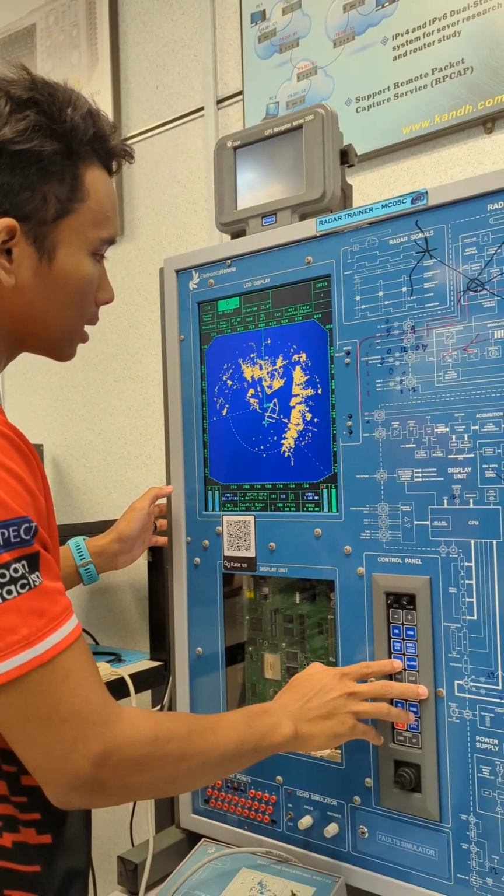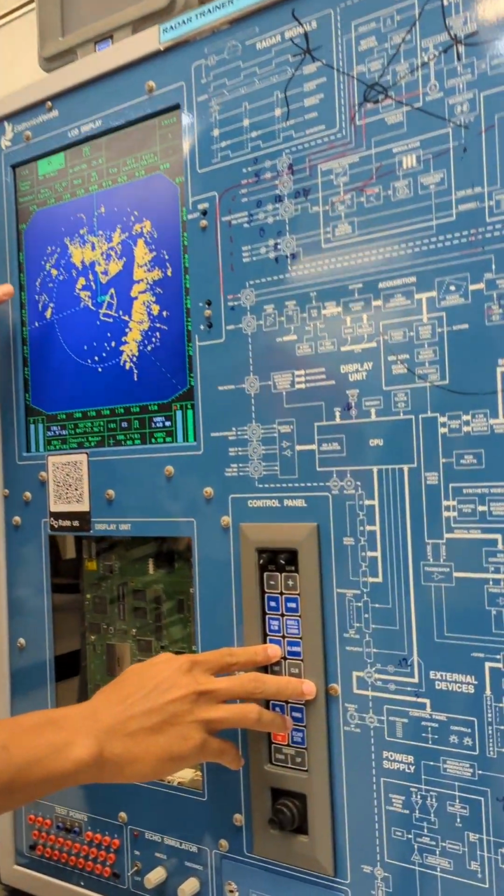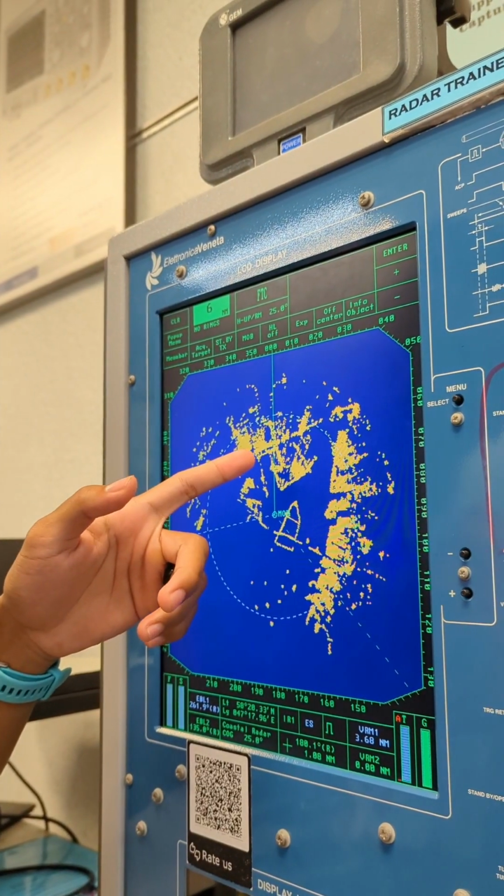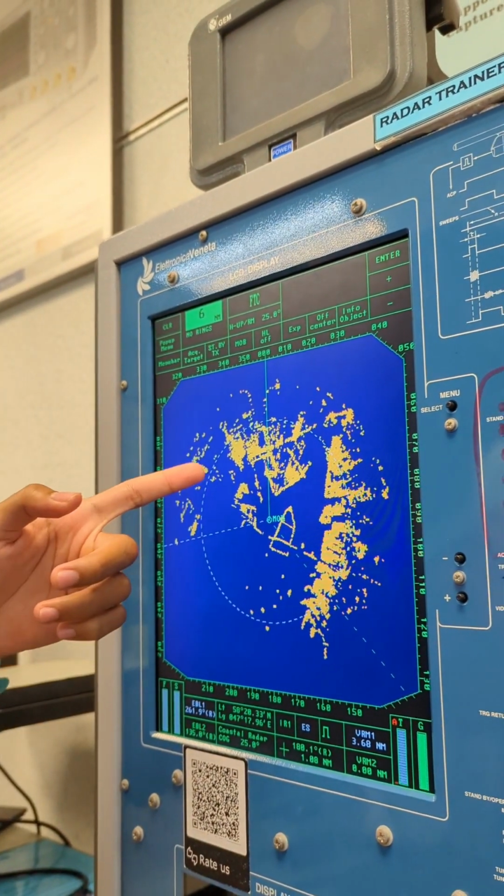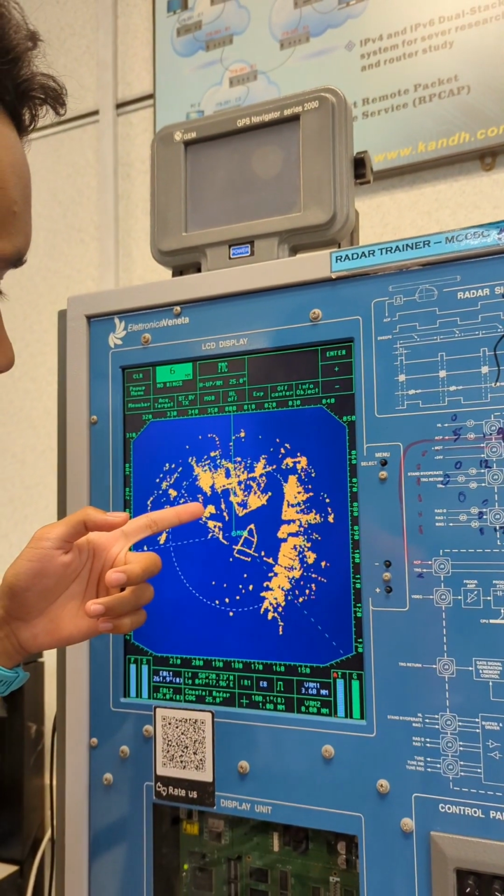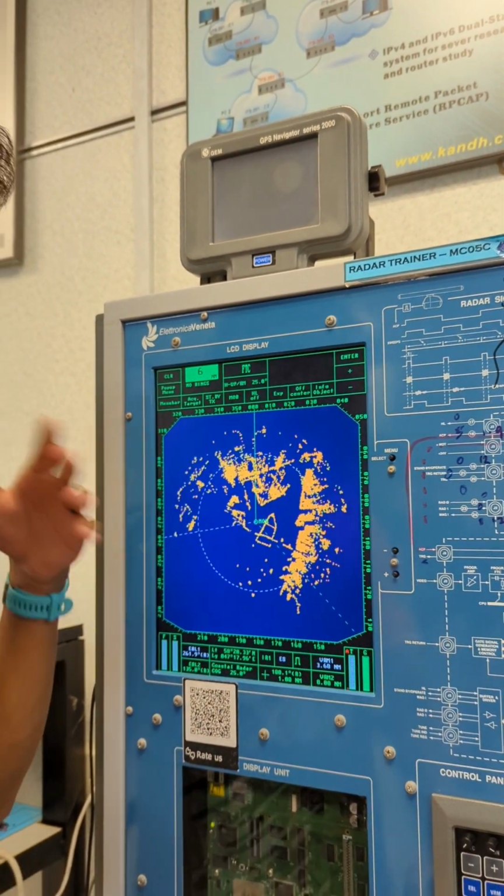And the FTC is actually to make the echoes much brighter, which is the moment we press the FTC button, it will make it go brighter and much better for the size.